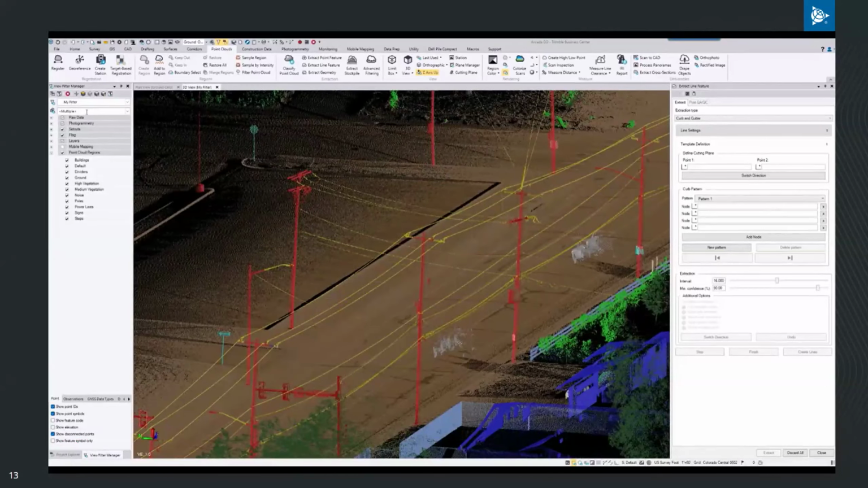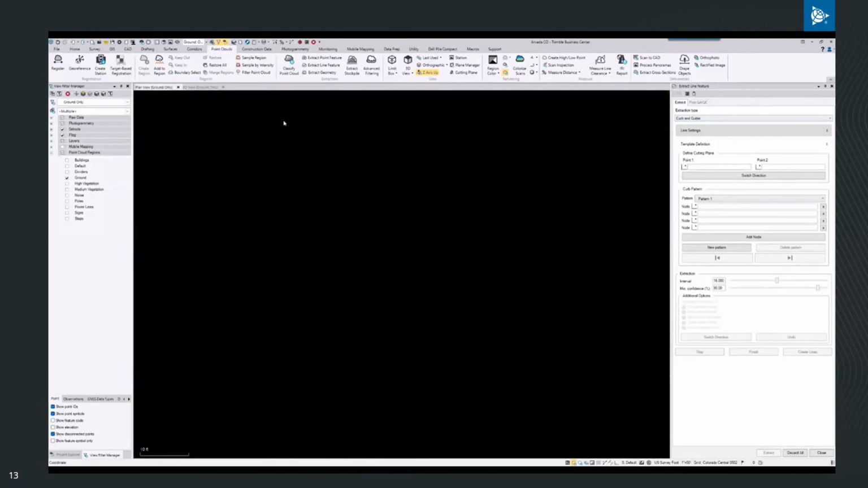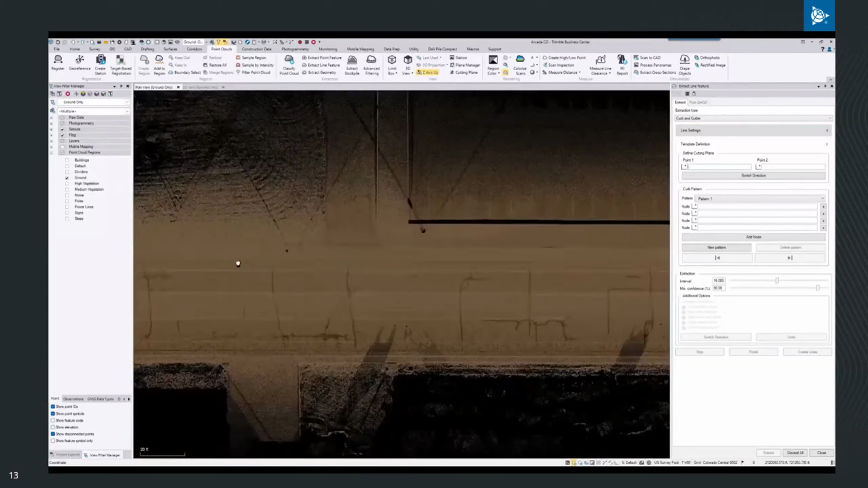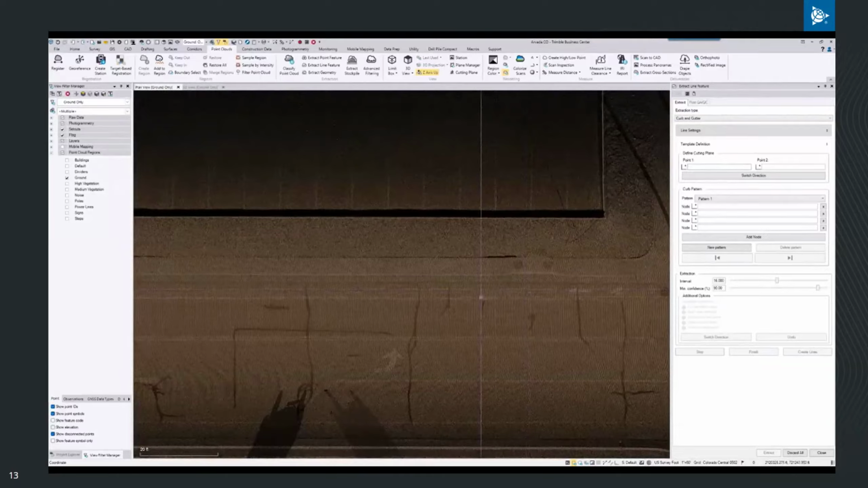All right, so I'll be doing the exact same workflow here. I'll change my filter to just ground only region, so this definitely simplifies the view. And what I'll do is hop over to the extract line command pane, and I'll select curb and gutter, and next I'll define my cutting plane. So I'll go to the plan view, zoom into the area where I want to start my extraction, and define those 2 points. So exactly the same thing.